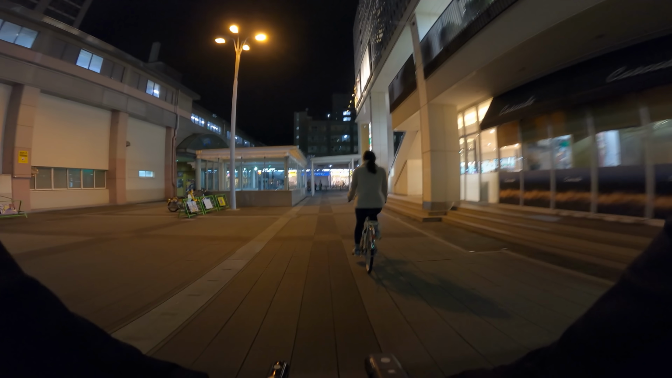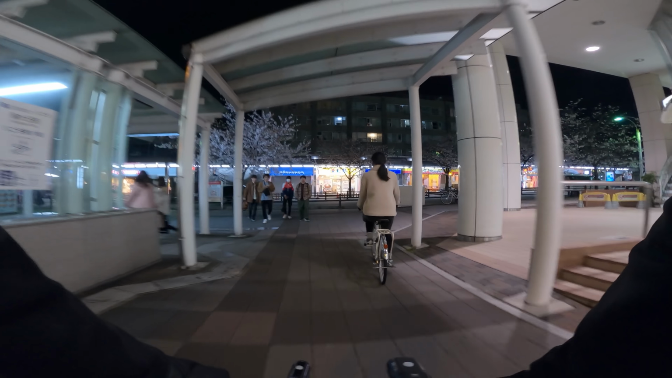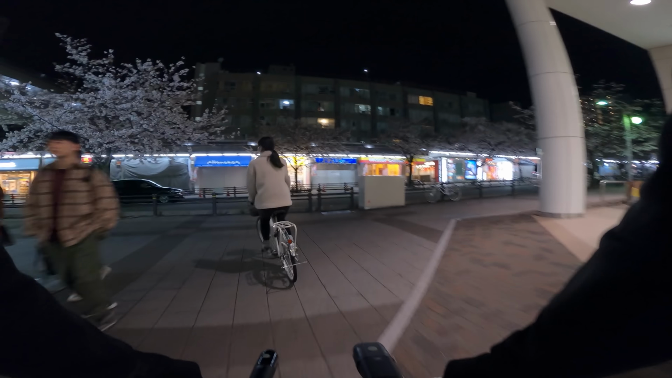Here we go. This is the illegal bicycle parking, which a lot of people use. And we're going through the center of the station right now. There's actually 2 stations here, one for the subway and one for the Linimo, which is the local maglev. That one will take you over to Toyota, and the subway goes into the city.